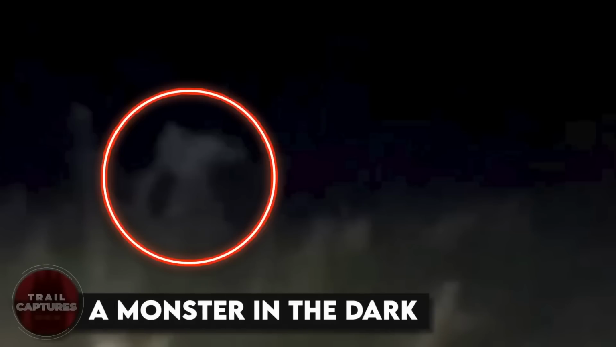A monster in the dark. Now, you might find this one a little blurry, but that does not make the creature this man happened to capture any less terrifying. At first, he thought it was a very large buck or something, but things got creepy when it started moving and coming closer. It looked more like a human, but a huge one.